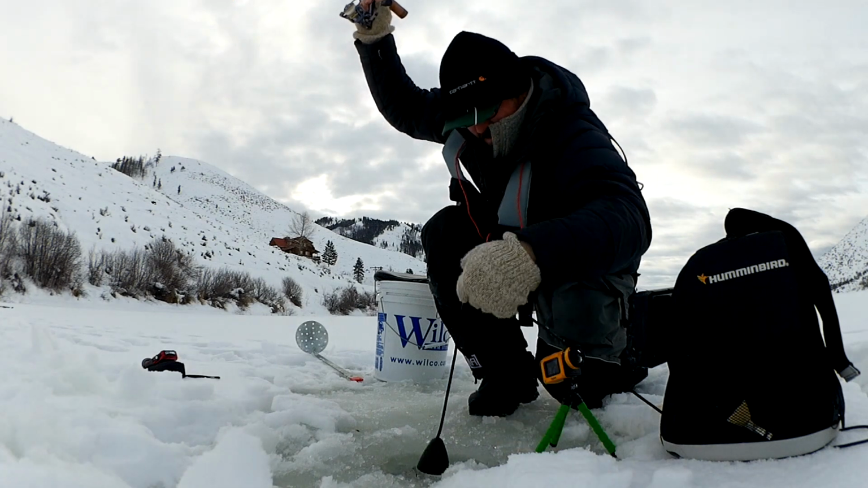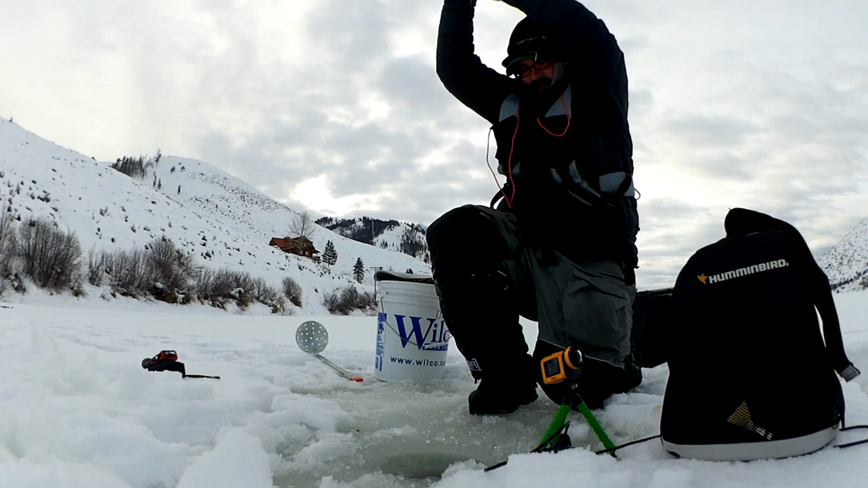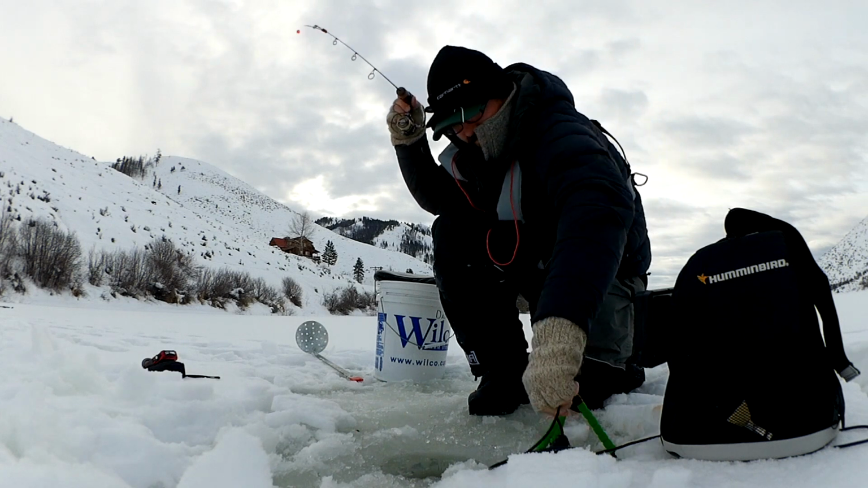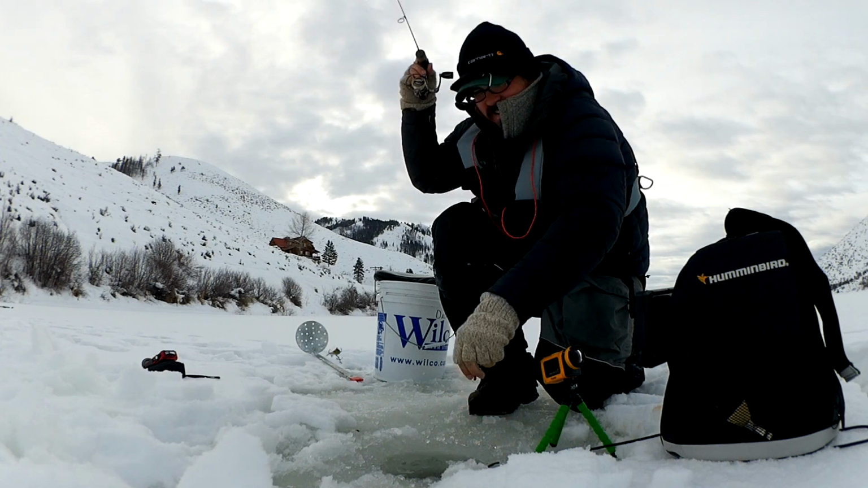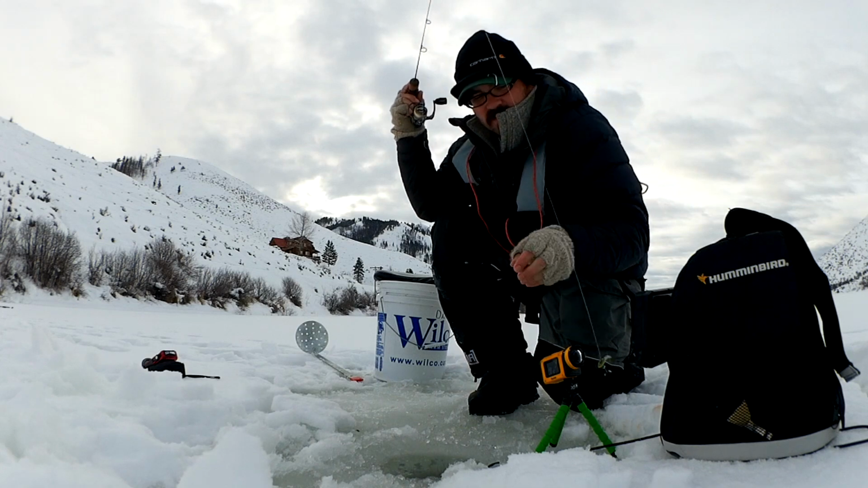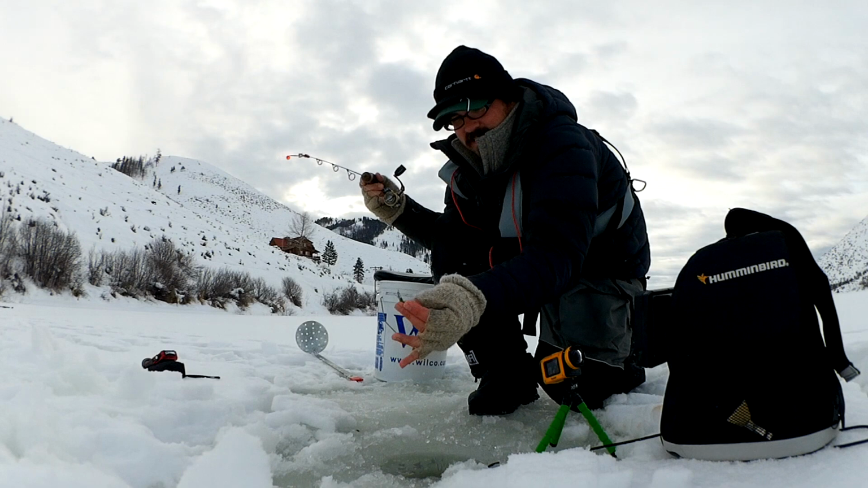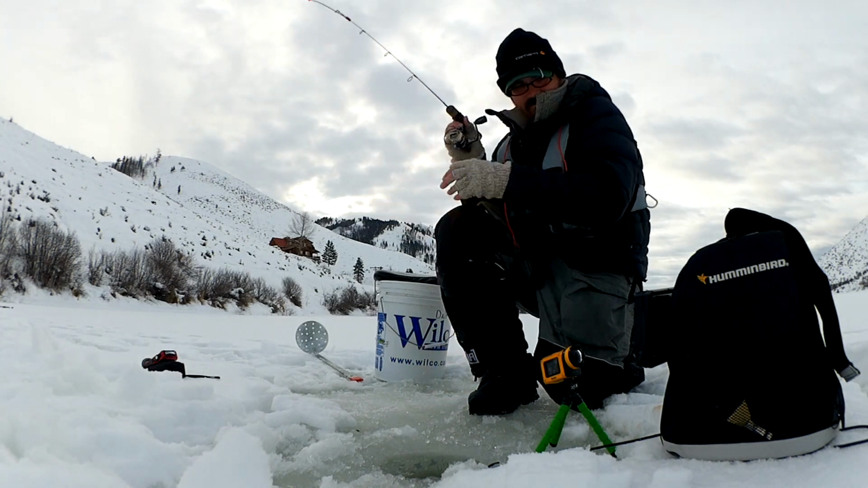Come off the transducer. There we go. Oh, he popped off. Leverage it against the bottom of the ice. Sometimes if they run along the underneath side of the ice, they can catch these hooks in the ice, and then they pop the hook.